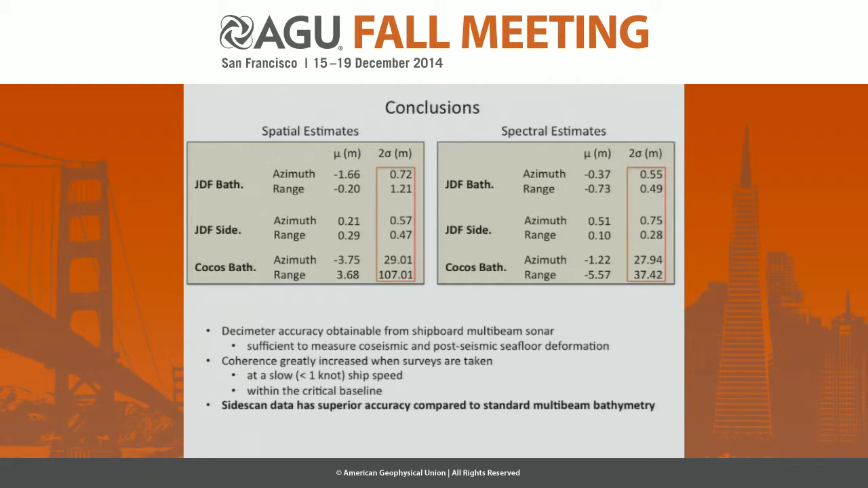I have gone ahead and taken the liberty of printing both tables out side by side so that you can verify for yourself that these values are in agreement with each other, and so we have obtained sub-meter displacement accuracies using repeated multibeam and side scan tracks using 2 completely independent processing techniques, which is rather exciting.